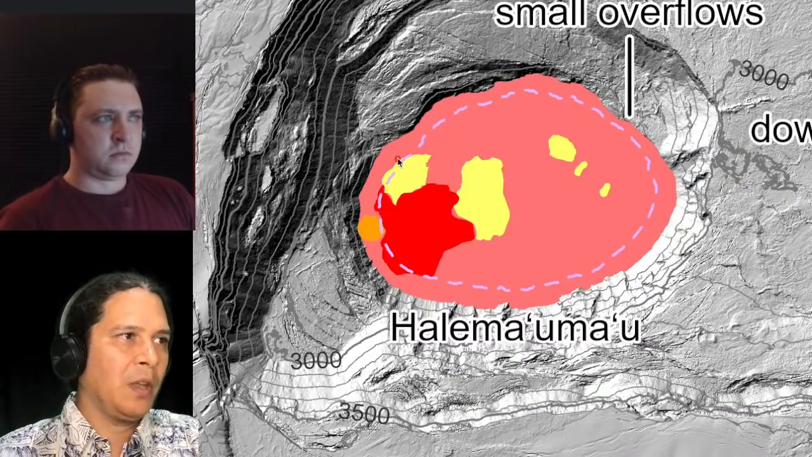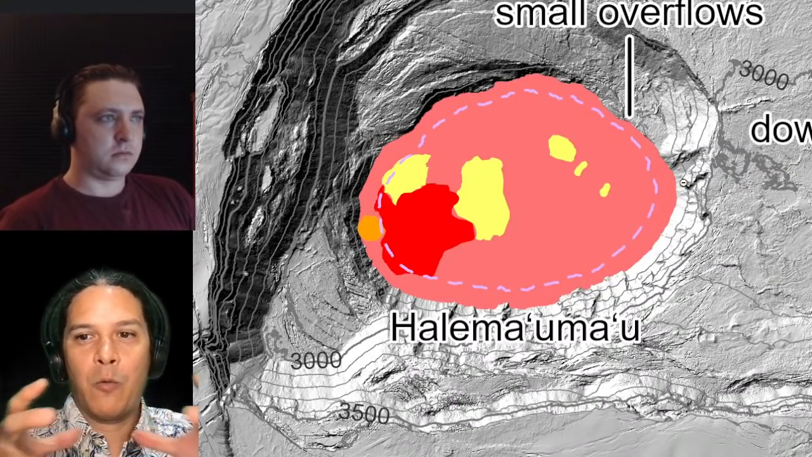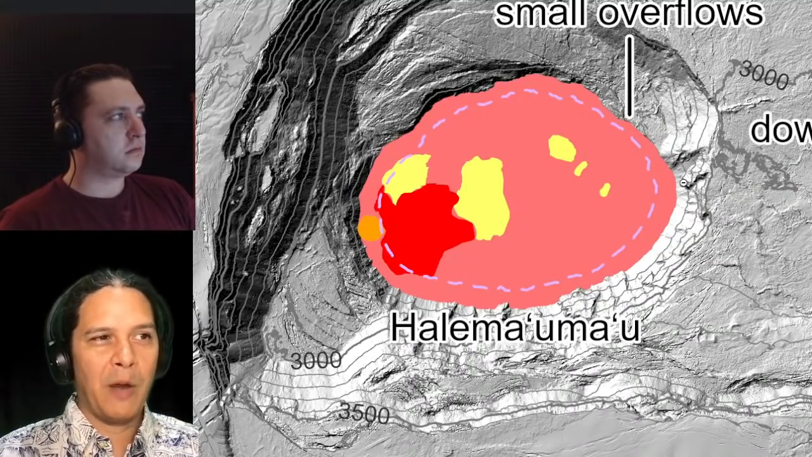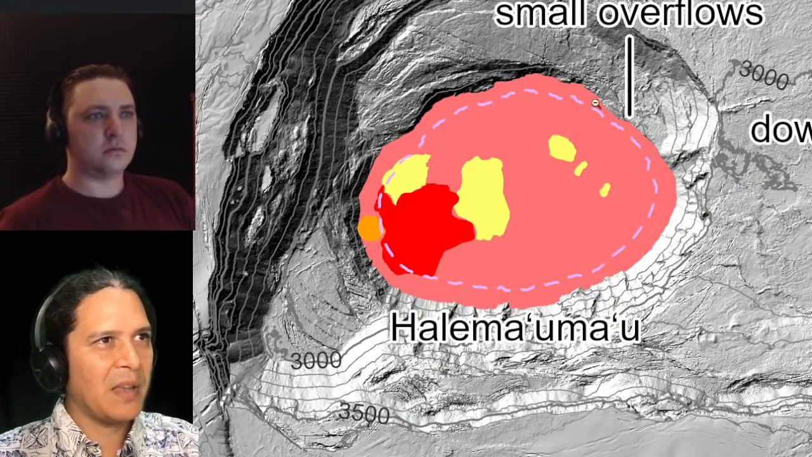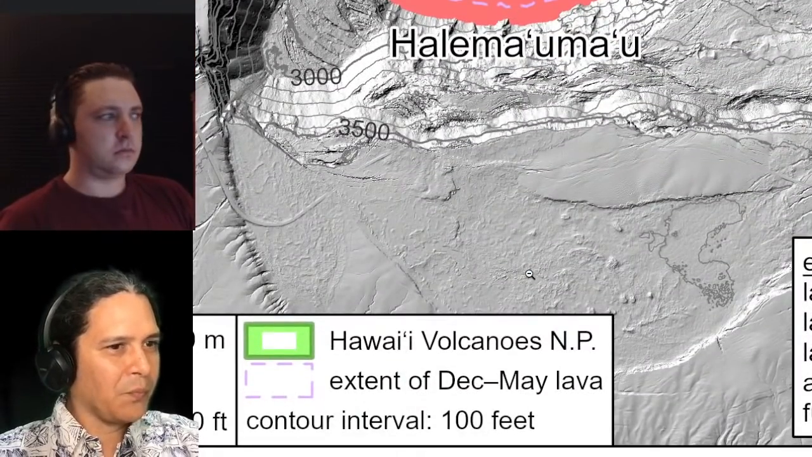So you can see just in diameter visually how much we've grown in area outwards, right? Because we're covering a lot more area now. I think we have at least another 20 acres or so that's been added in the perimeter as the lake is coming up.